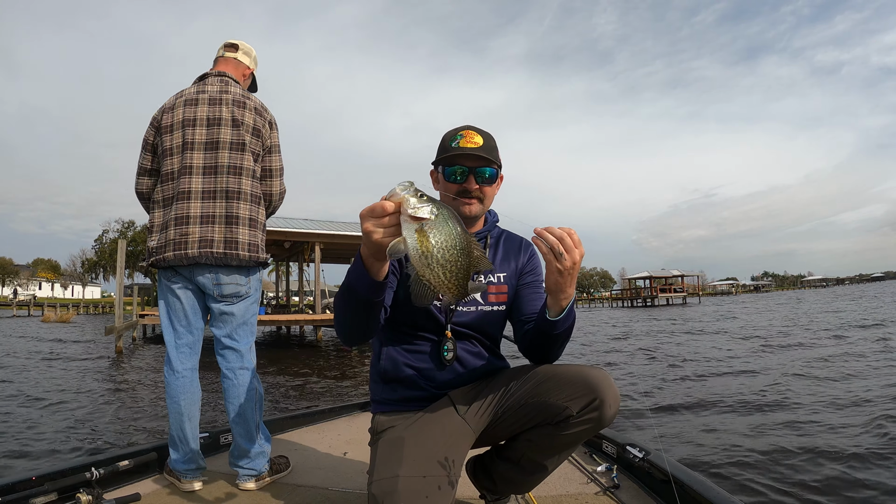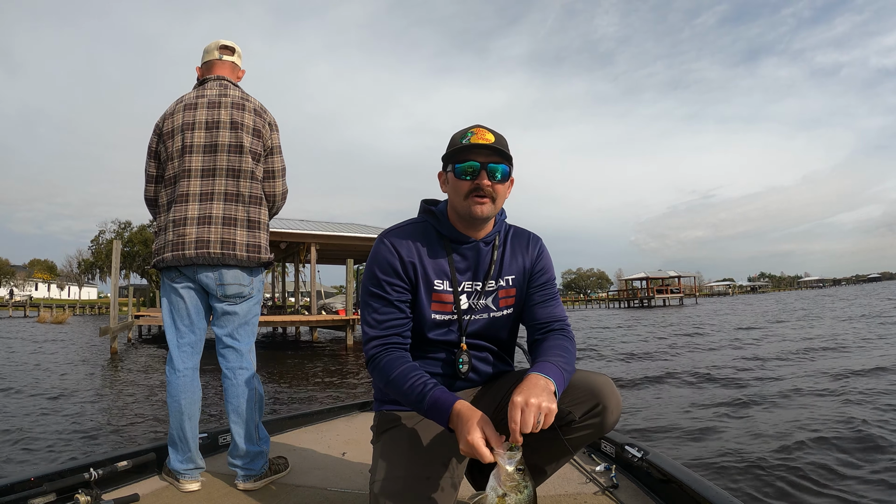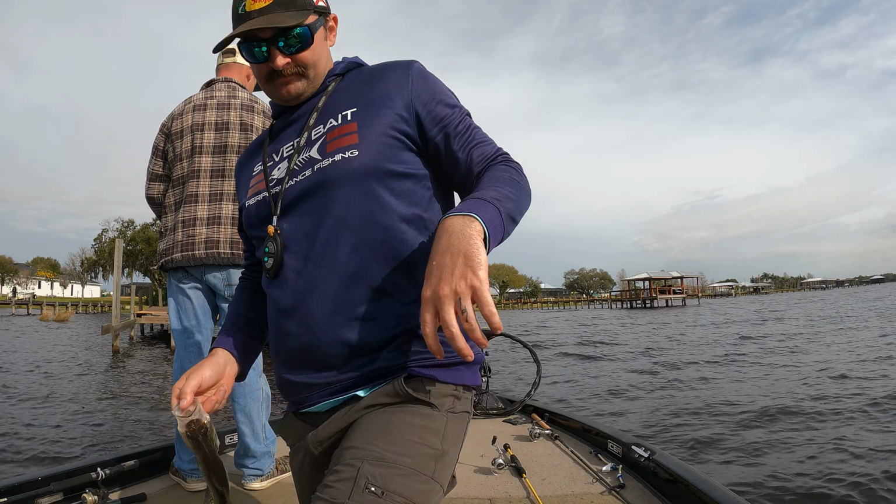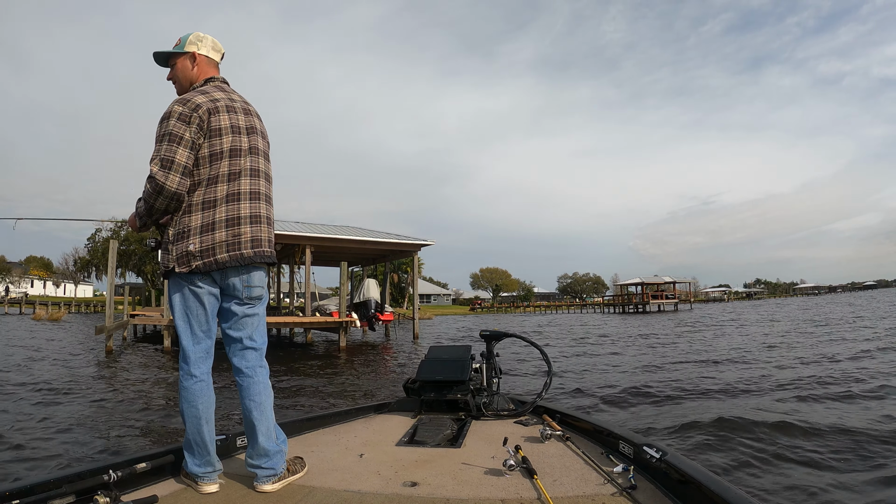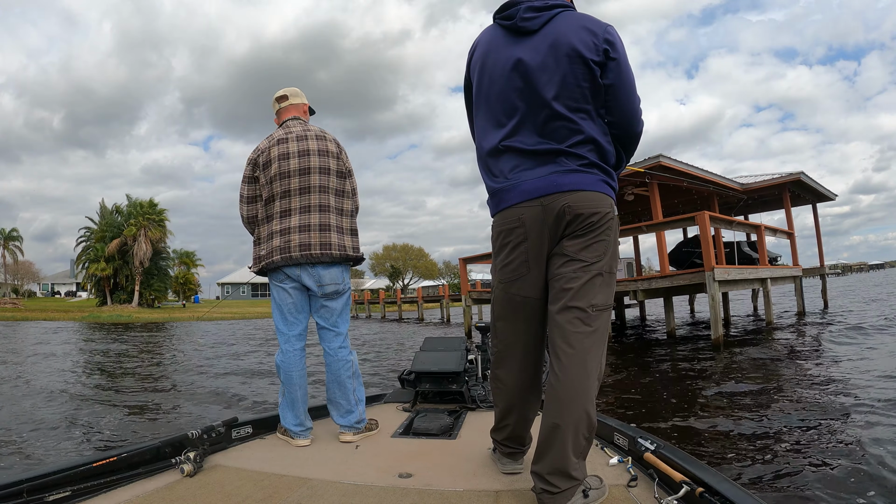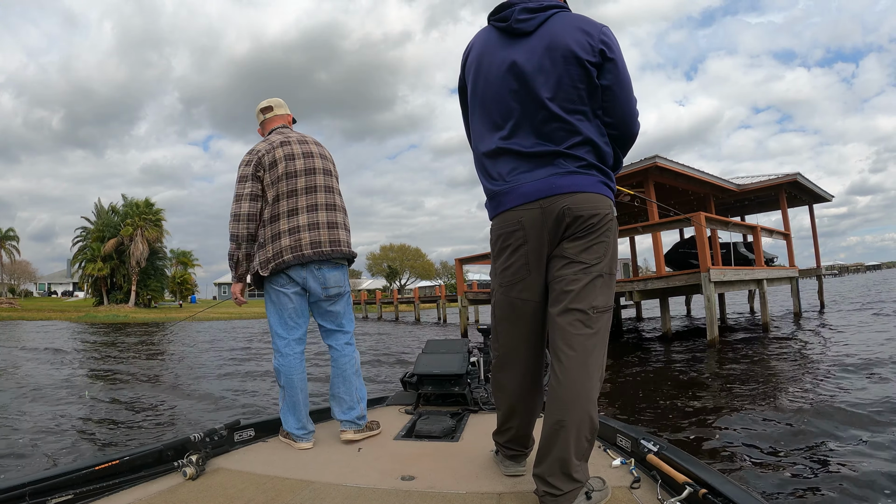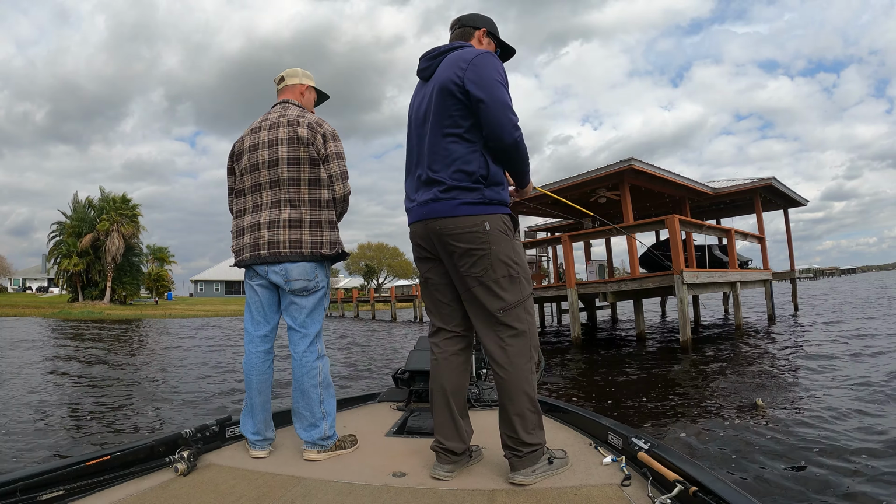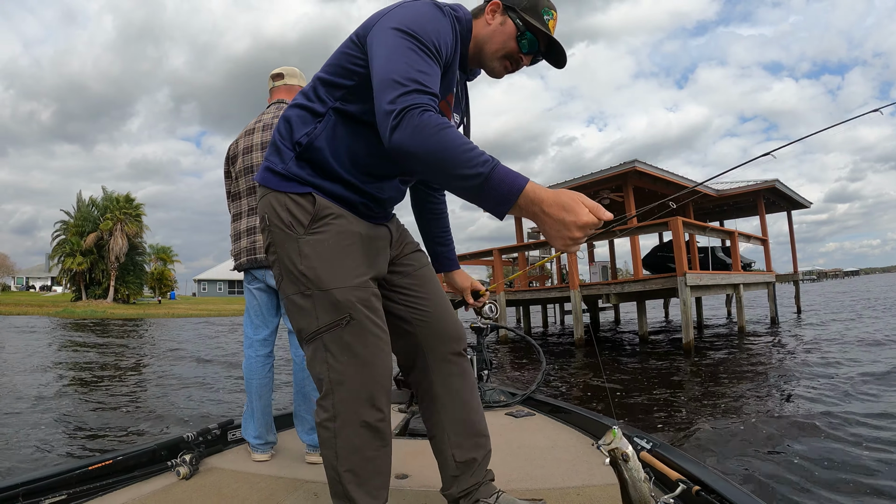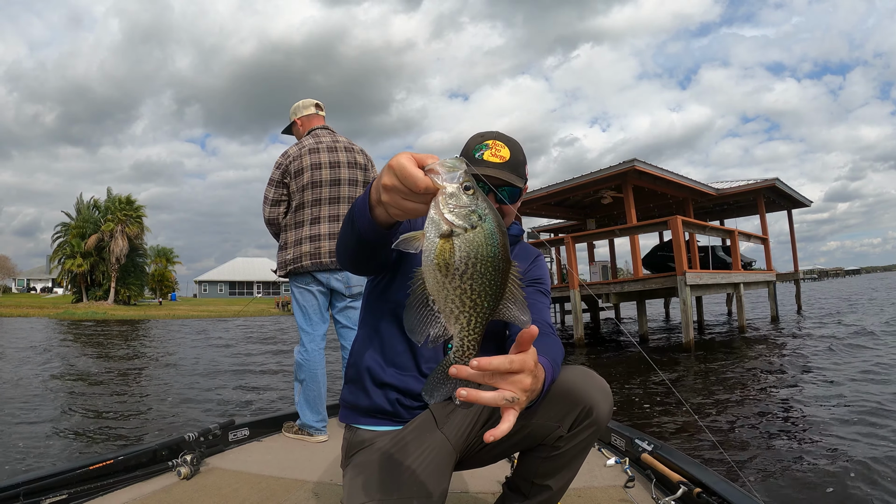First dock we come to, biggest fish of the day. So they're definitely shallow underneath. Shallow, hard structure. Oh, fatty.